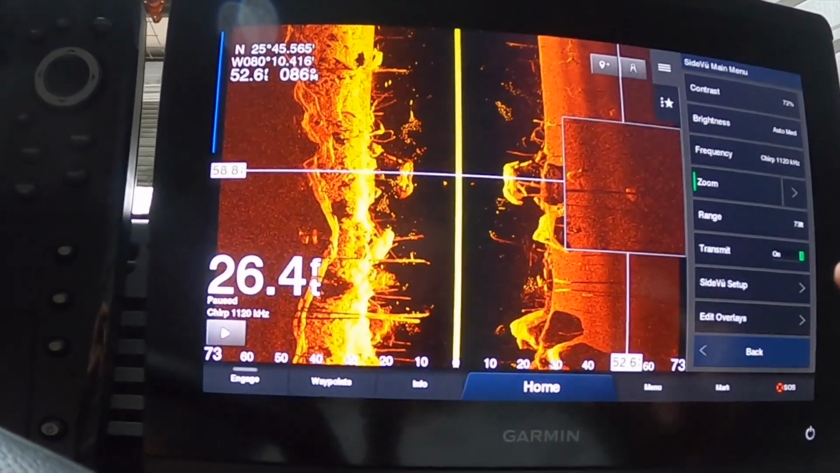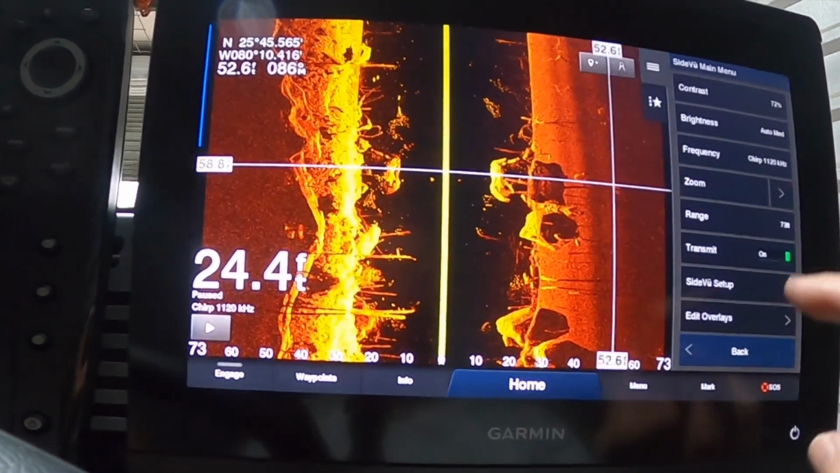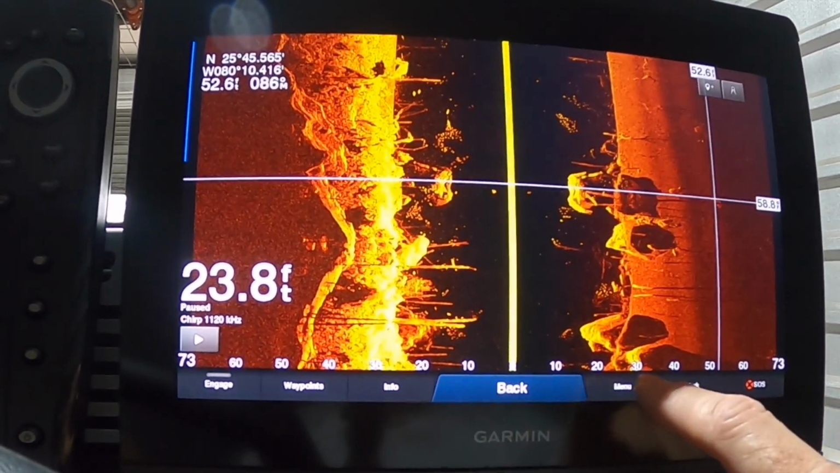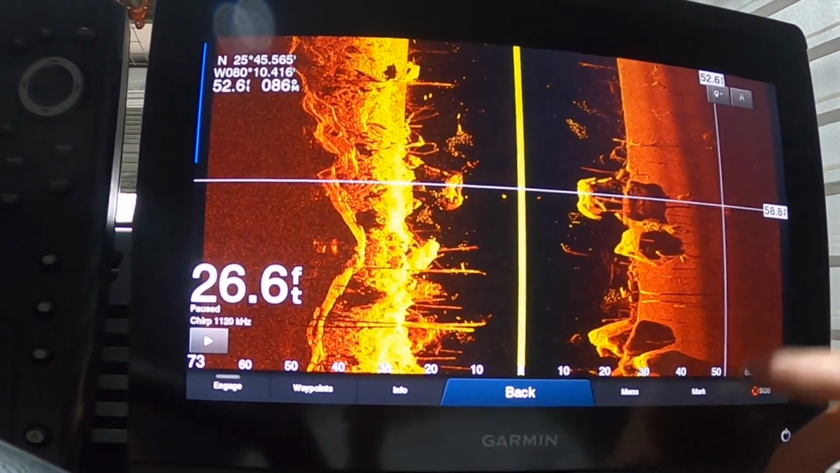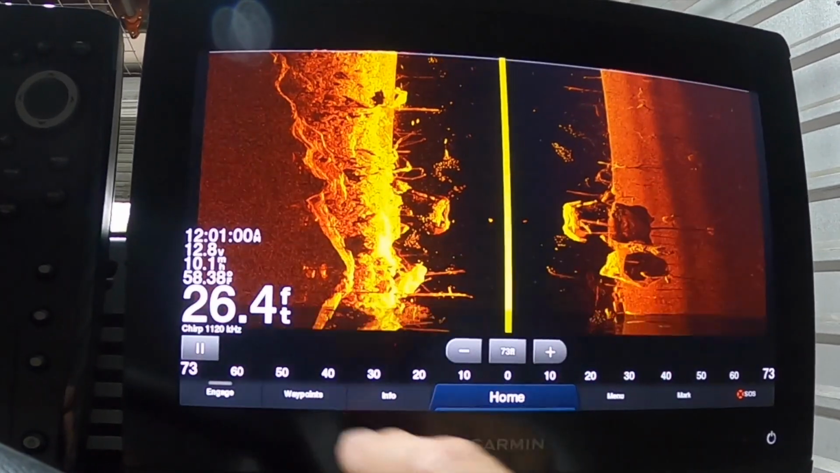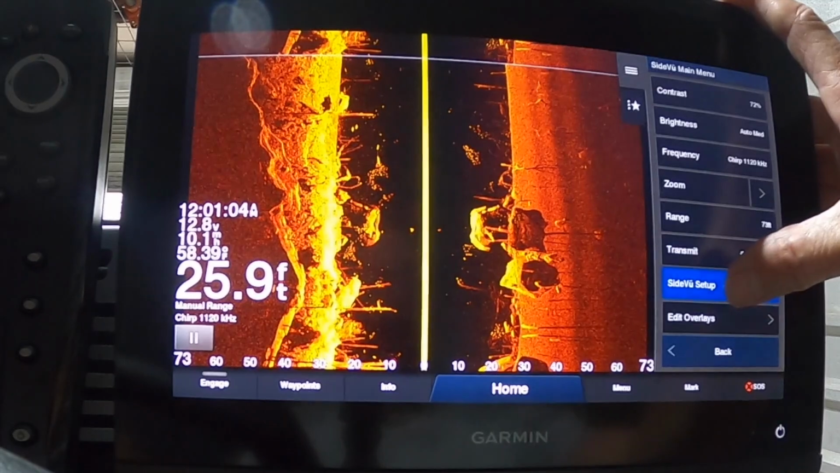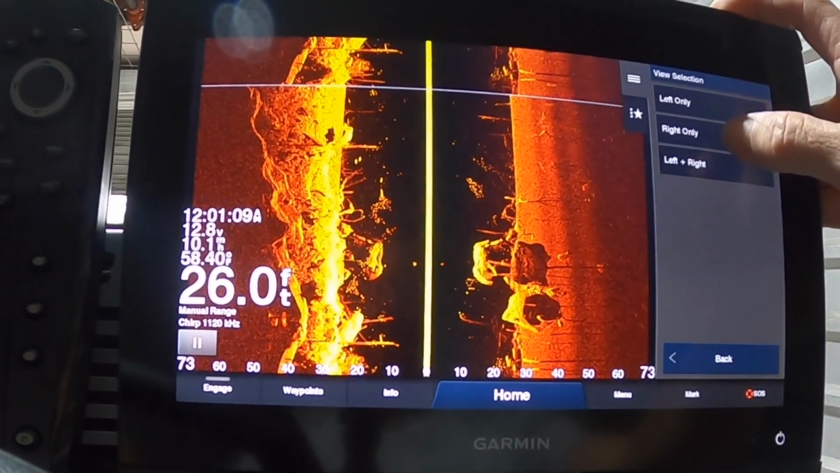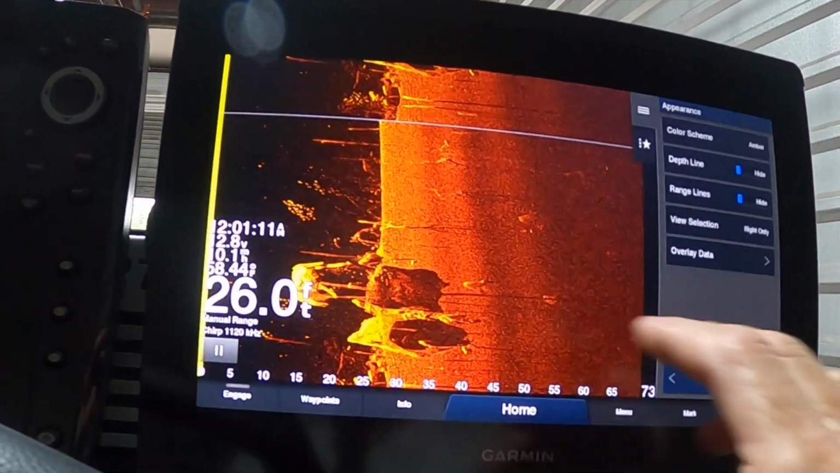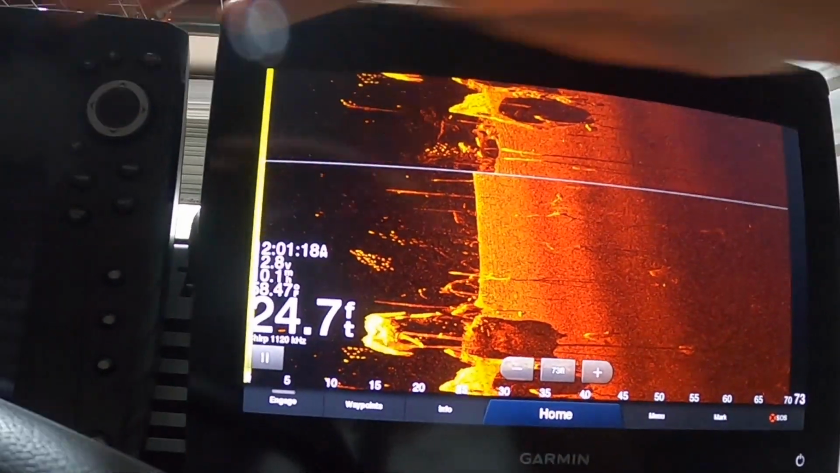But I'll show you something else I've actually started seeing guys do recently that is, frankly, pretty dang cool, but I don't have the ability to do it on this one. I've got a set of 12-inch units here, and what I'm seeing some guys do now is they're going in here and taking their right-hand unit, going to side view setup, then appearance, and saying, I'm only going to look at the right on the right and only the left on the left. And now you get this humongous picture, and they're literally splitting their units left and right.